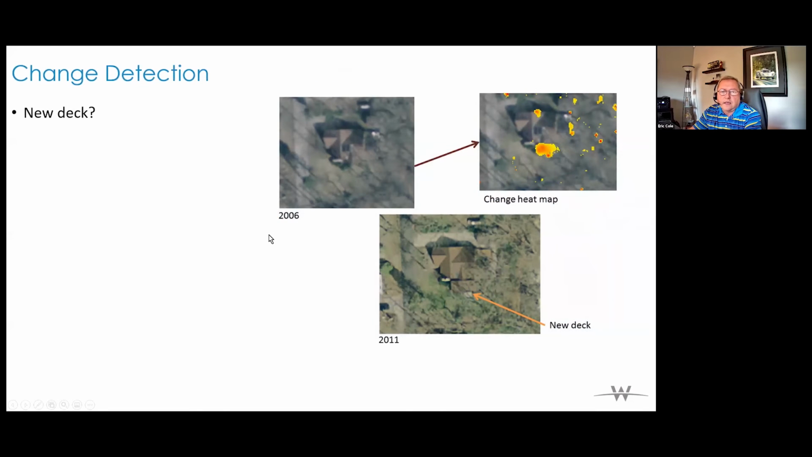That same information can be used for change detection. For example, here we're identifying what we might think is a new deck. And we say a new deck with a question mark because eventually you verify that information. But in the process, you use the old imagery and hopefully old LiDAR data. You run processes on that to extract information out of it. You use the new imagery and new LiDAR data, and you run processes on that to extract data.